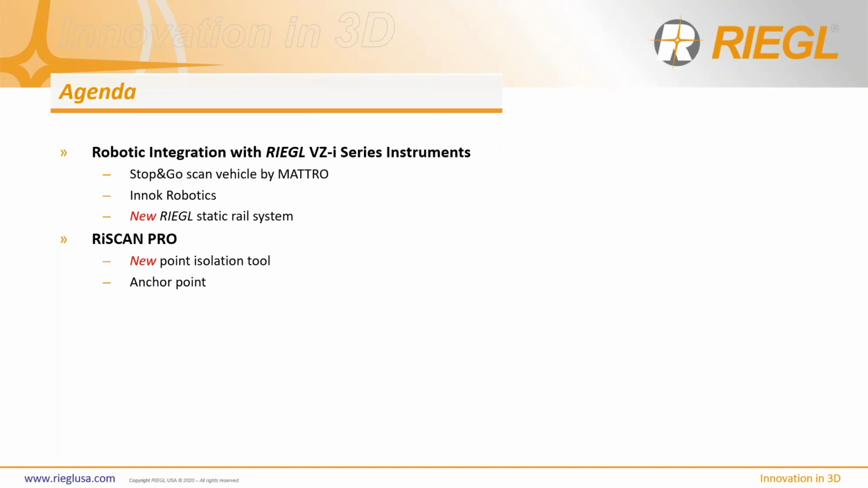But with the anchor point, now it allows you to stop scanning for the day and then come back at a different scan position, so that the automatic registration will know where that point was. We call it the anchor point, to begin the new registration from. So this is good for indoor large projects, and we have some examples to show you what I mean a little bit later.